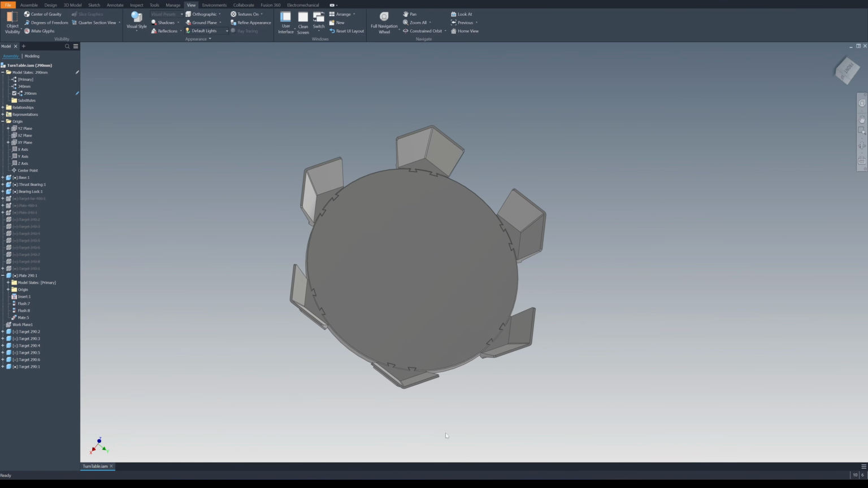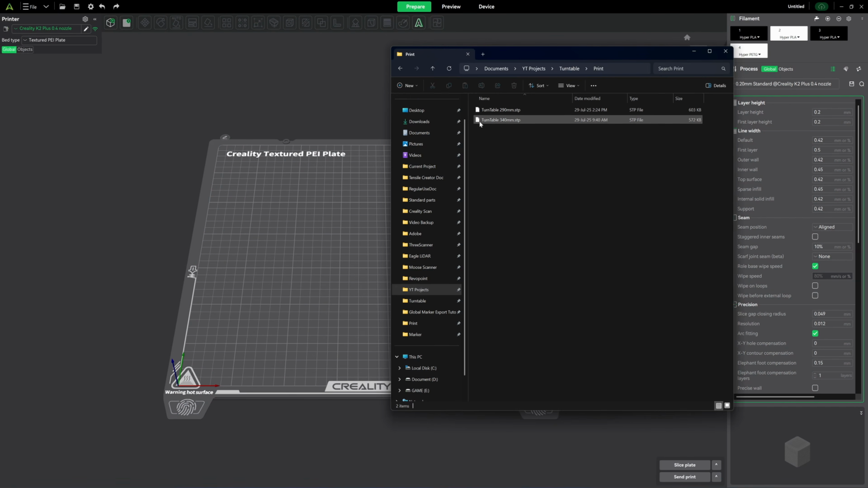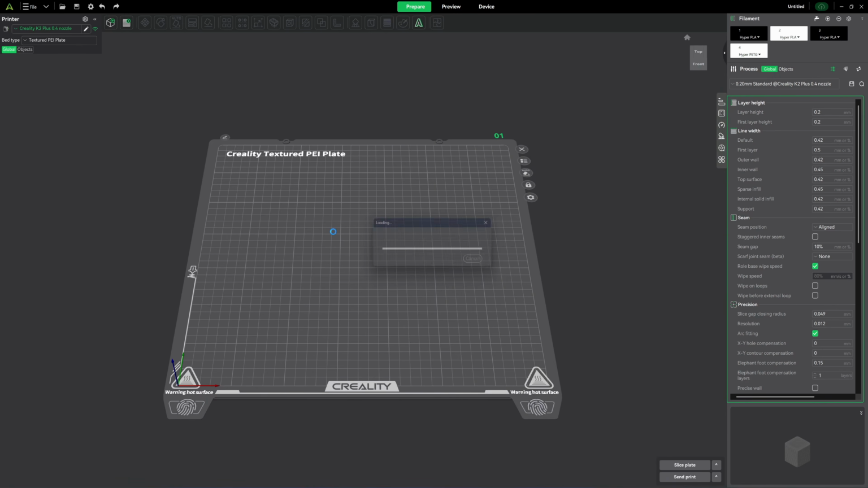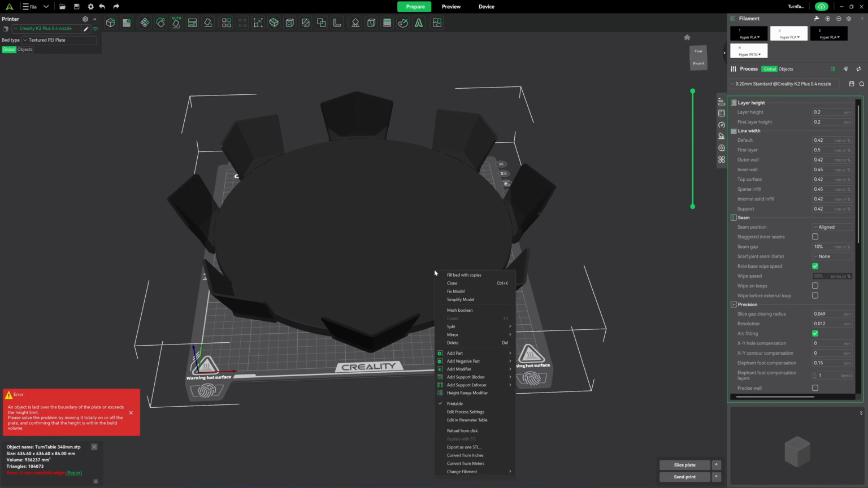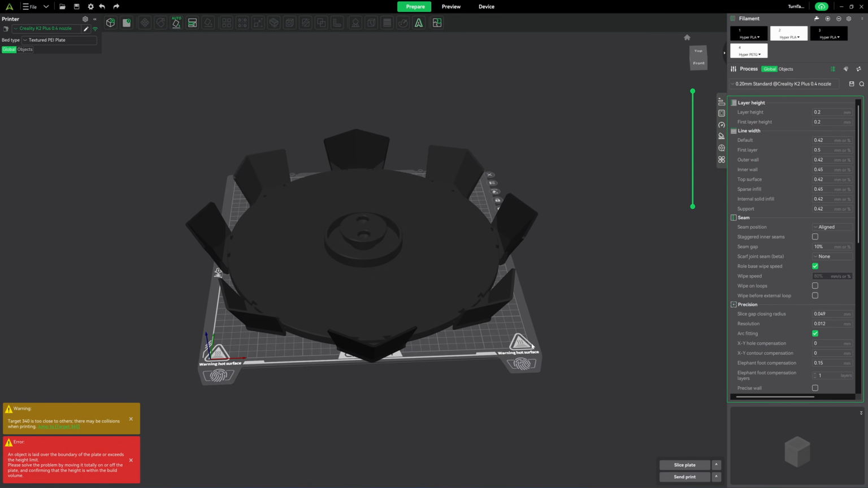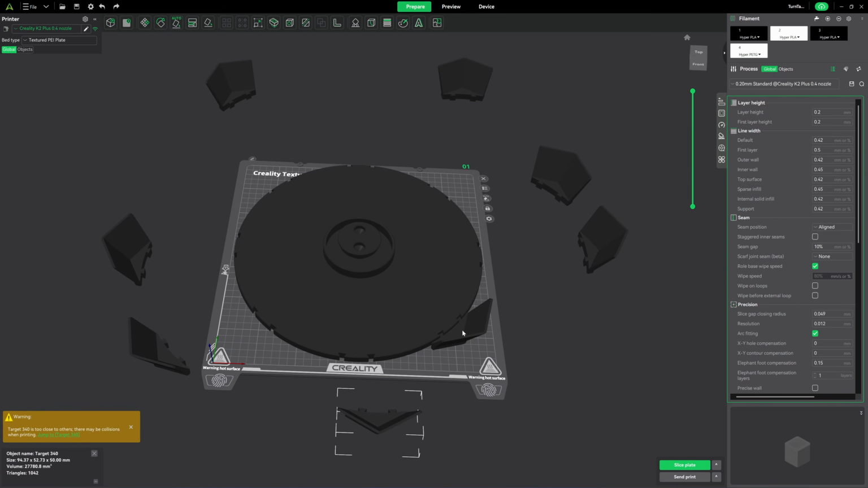Okay, let's move to the slicer. I'll show you how to print this. So if you want to print 340, just drag and drop here. Okay, next you're going to click on the assembly, click here and click on split to objects. So it's going to split into small objects, and you can move the part that you don't want to print outside of the build plate.